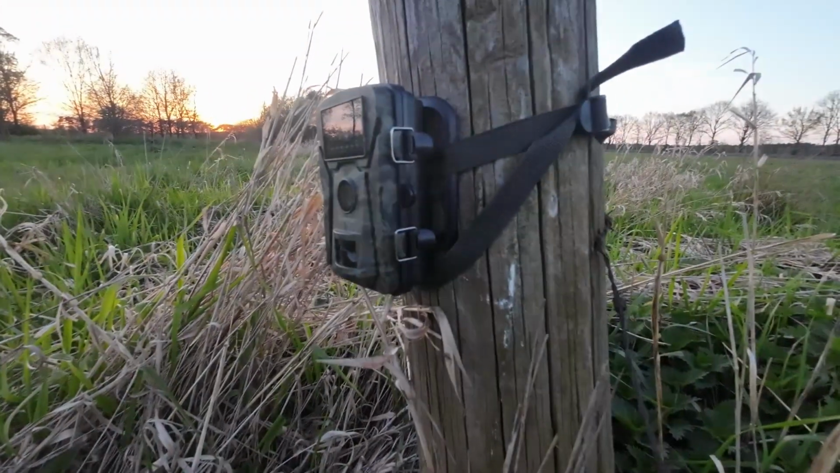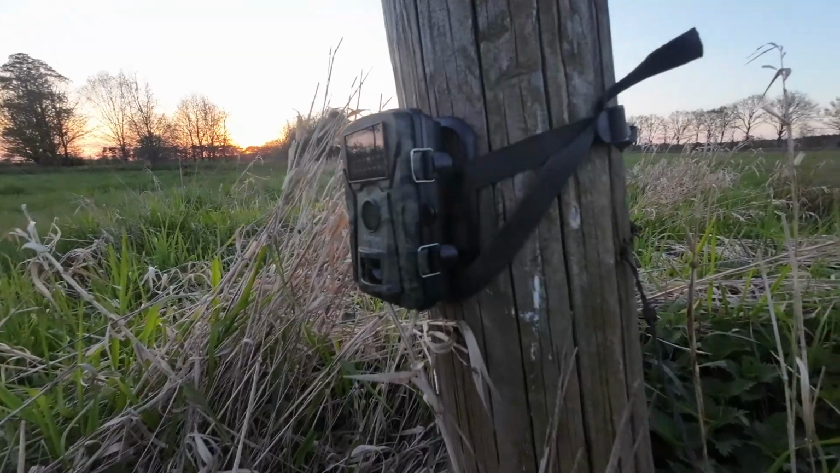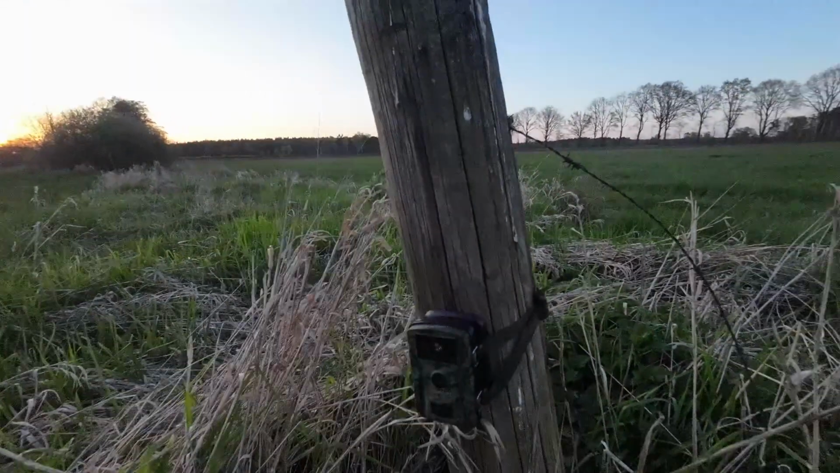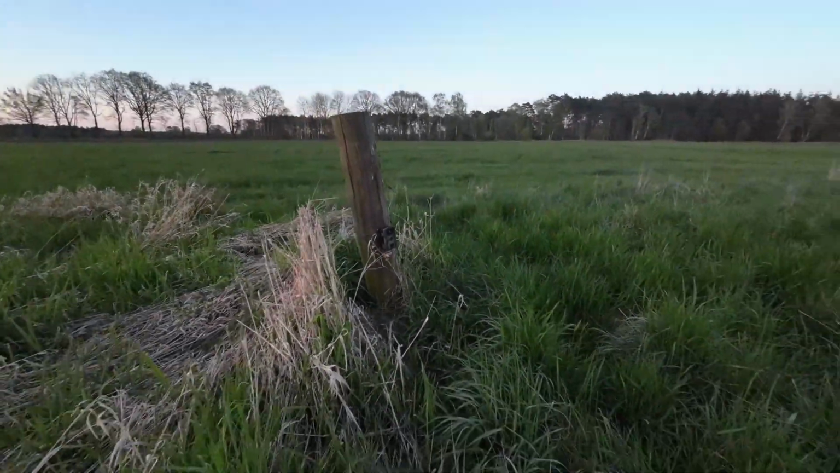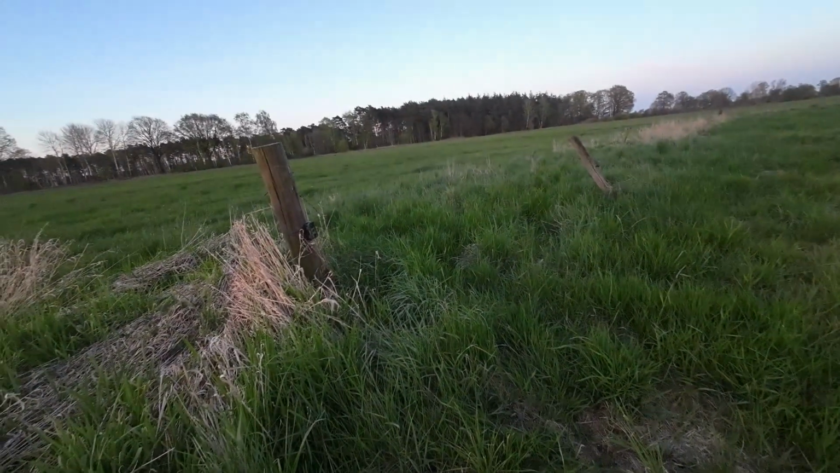I should have brought some fresh ones, but forgot about that. And it's hanging here now, which is quite good. So yeah, let's hope it captures something over the night. I'm not sure we're gonna see that.